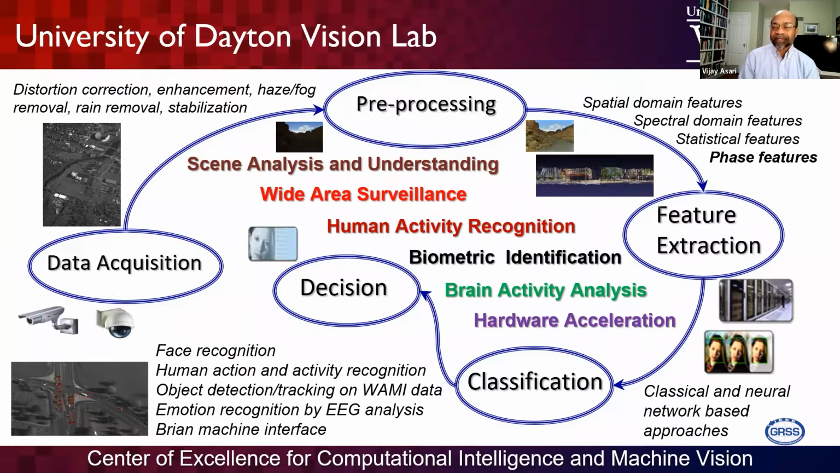From pre-processing, that's one of the aspects which we need to do. No matter what the data is, we have to make sure that it is effective for further feature extraction and information extraction, and then classification and decision making to make appropriate decisions as and how the project is defined.